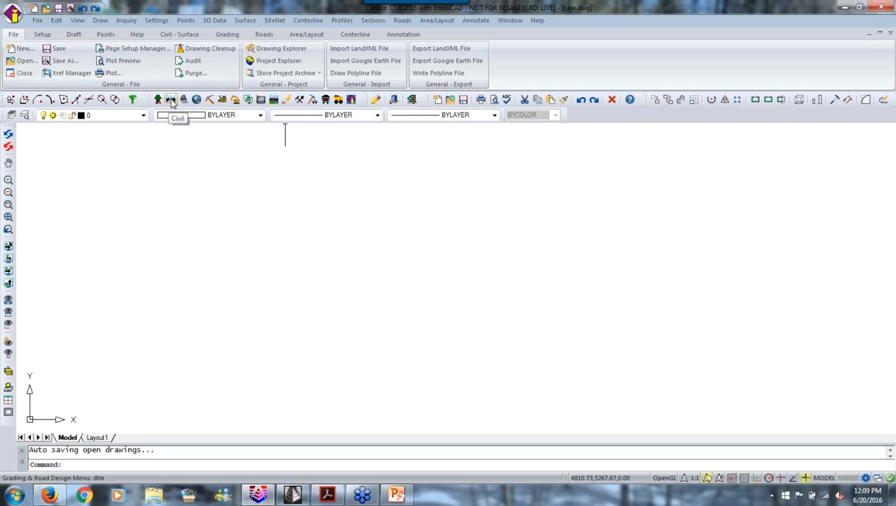So my point is, if you have survey or you have civil and you go, yeah, I need point clouds, we just give you a new serial number. You don't have to reinstall anything. You just get access to a new part of the program.